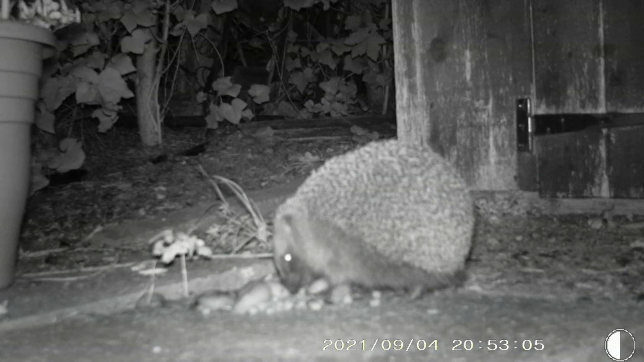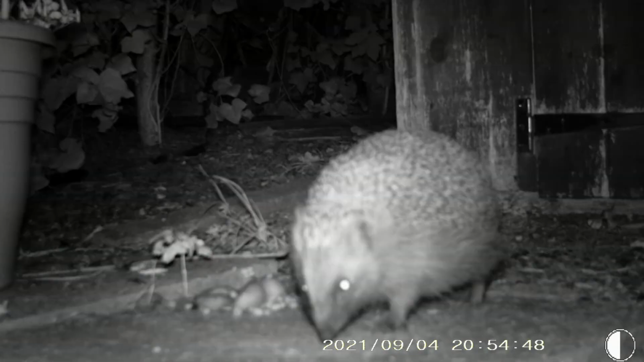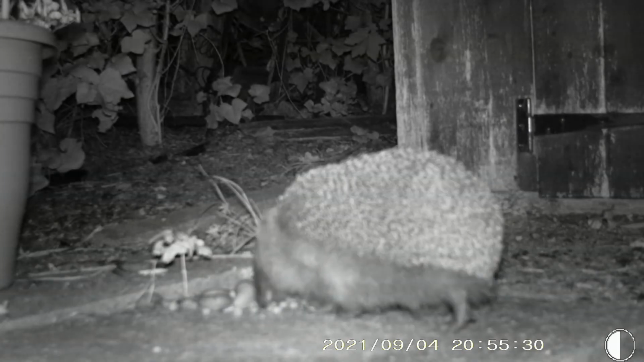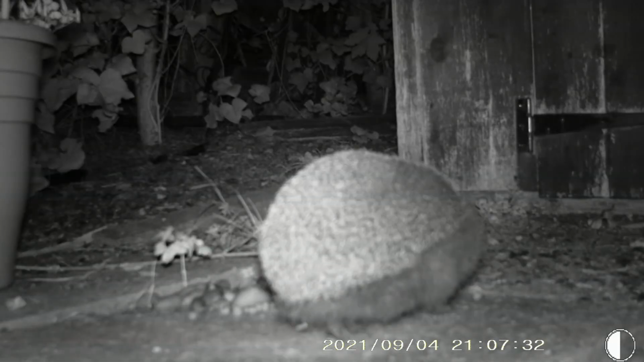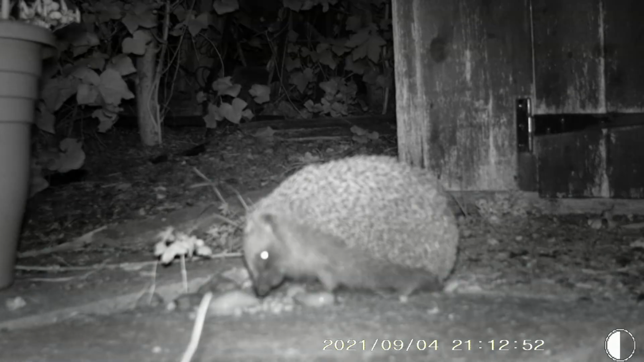I'm extremely lucky this month that my next door neighbour has borrowed a camera from her mother and set it up in her back garden, and this is the other side of the fence from our hedgehog house, and it's shining the camera directly onto hedgehogs at her shed in her back garden.